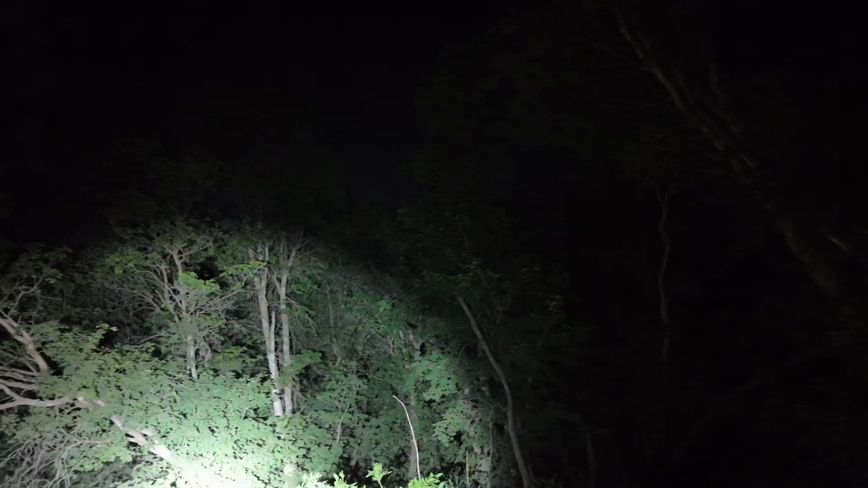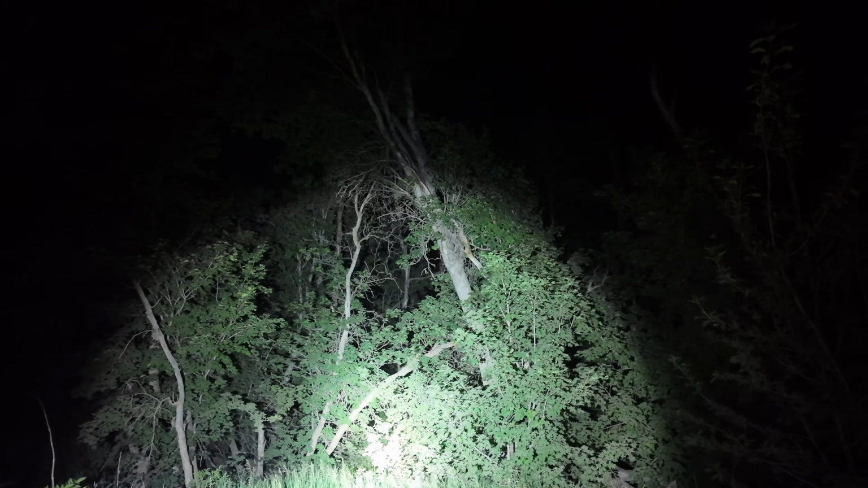I wish I could show the thermal on the live, because you can see all these trees and how hot they are compared to the other surrounding trees. And the flashlight doesn't do it justice. If there's anything out there, it's going to be seen on the thermal, not the flashlight, most likely. We are right off of a road.